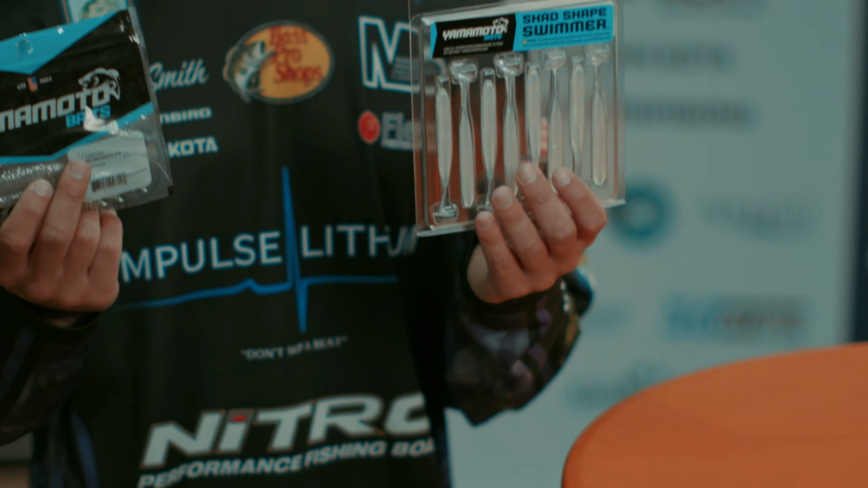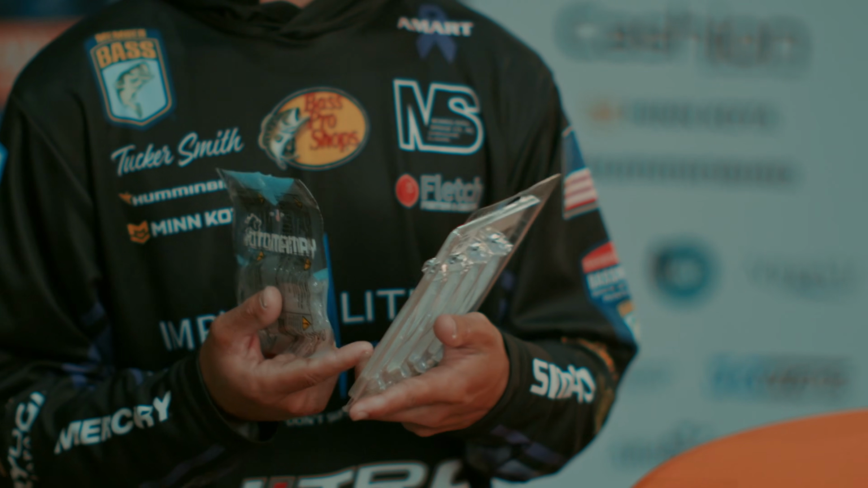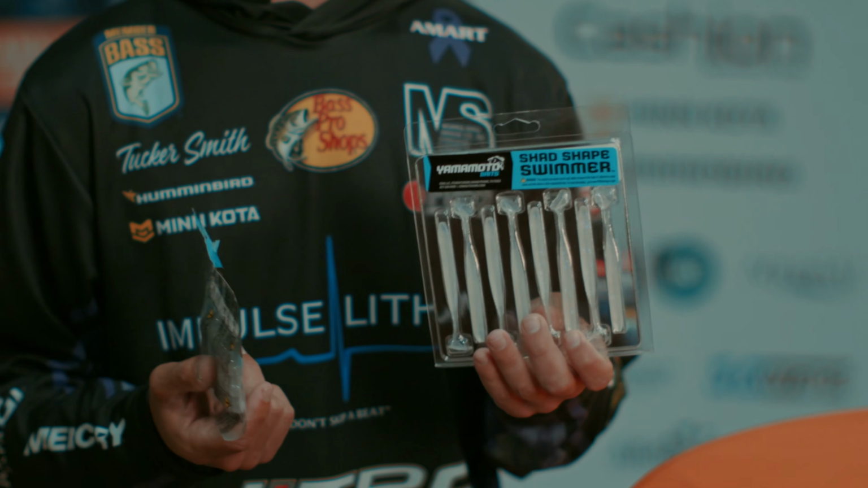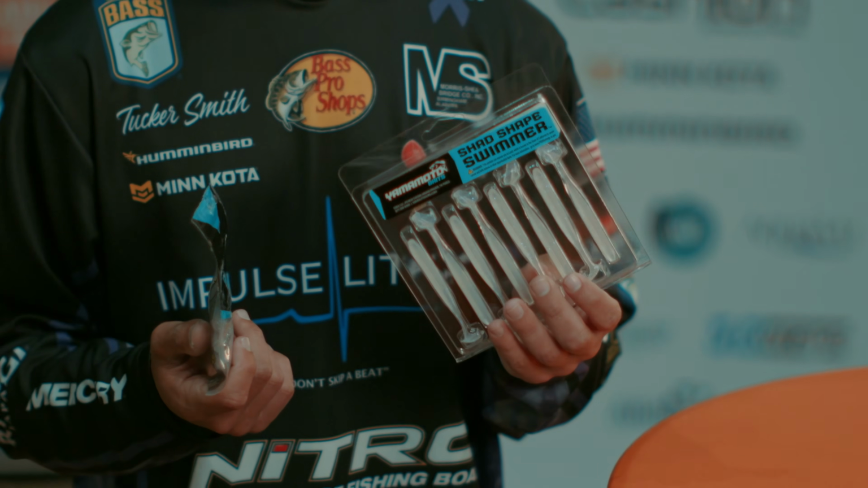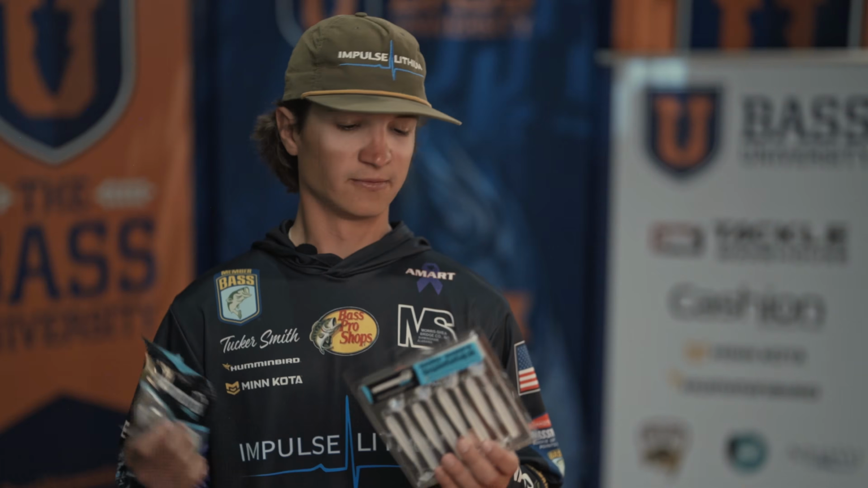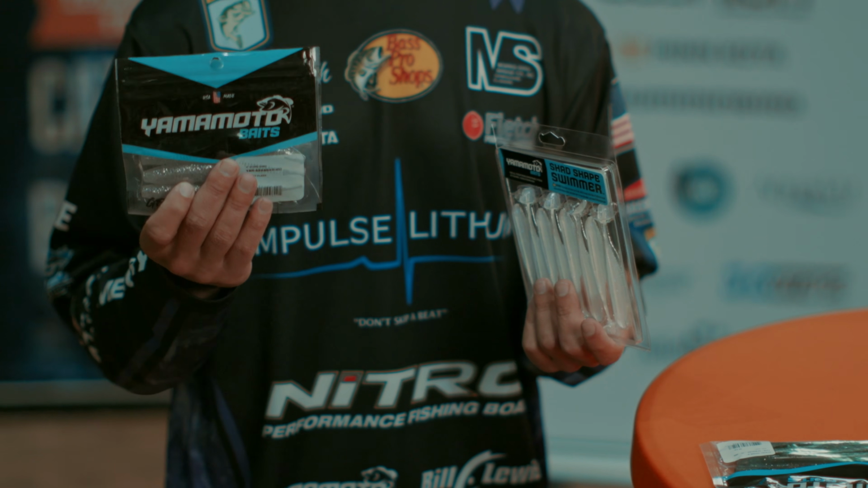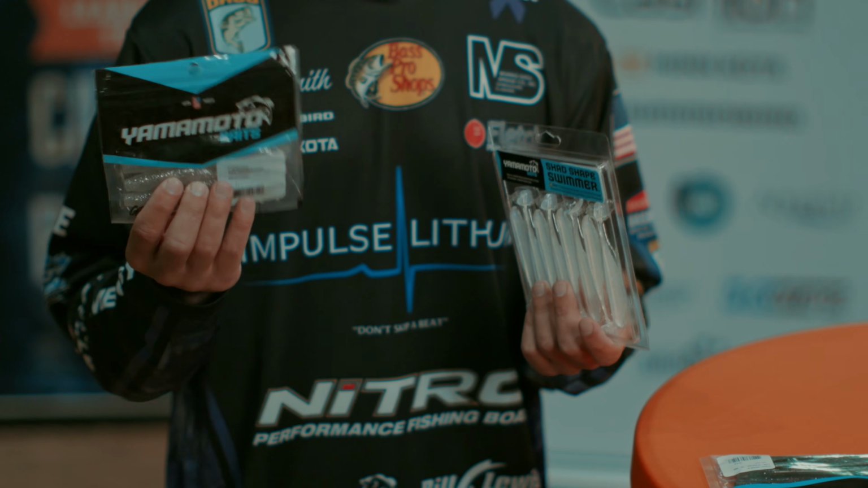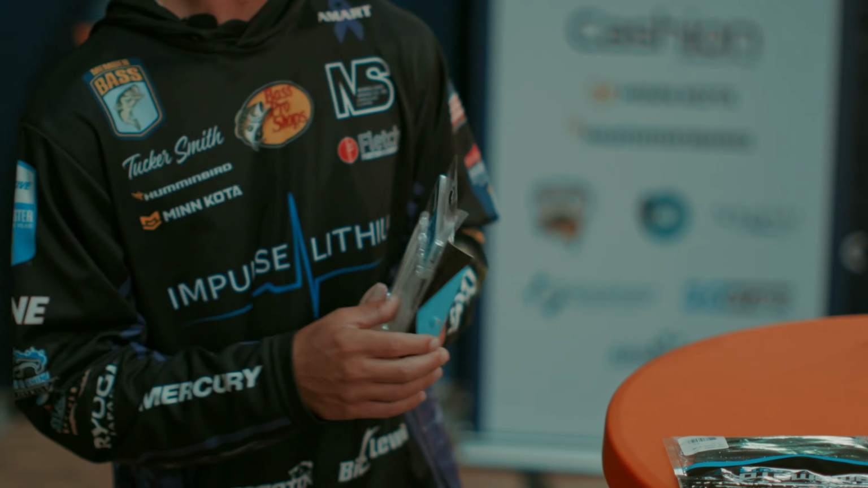So these 2 baits are really similar, but they've actually got some differences. The shad-shaped swimmer is something that I throw when the water's a little bit more stained. It kicks out a little bit more vibration, gets those fish to react to that bait more. When you've got that stain, the minnow is good, but it just doesn't kick off a lot of displacement in the water. It doesn't kick off as much as this swimmer, and it really makes them bite it.